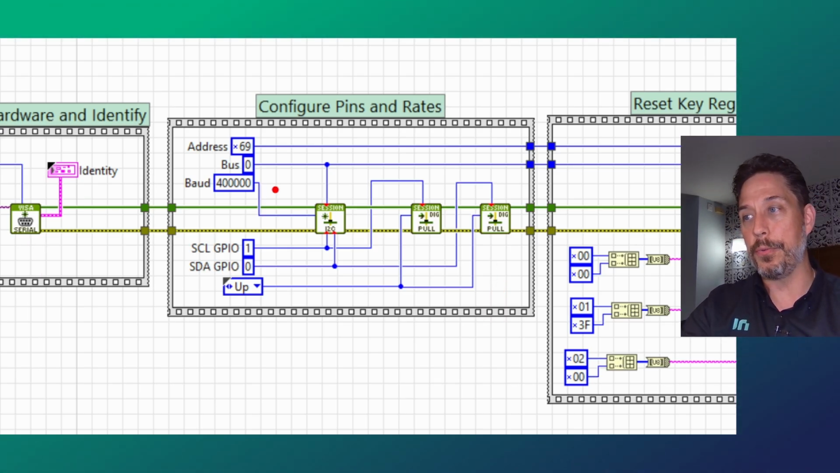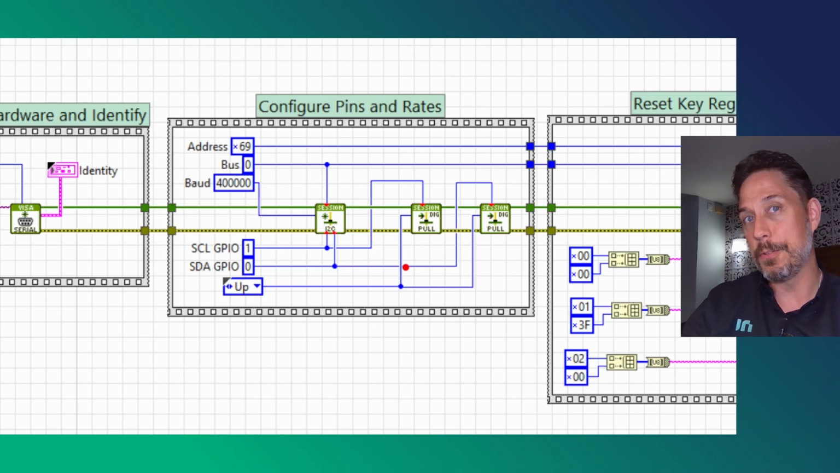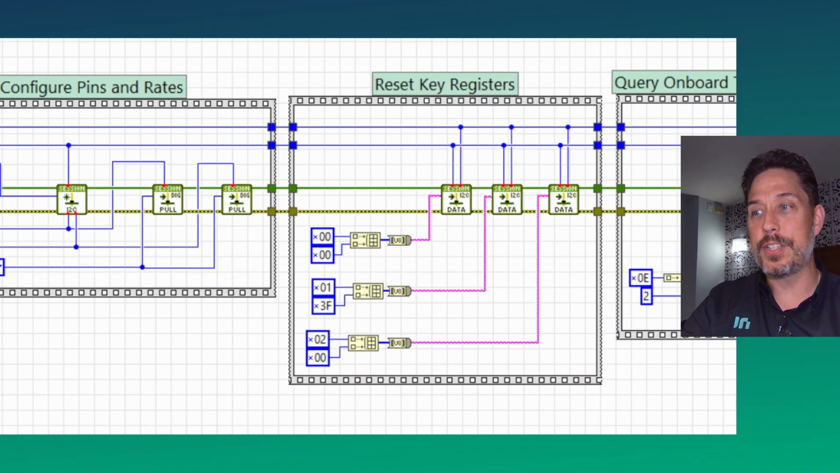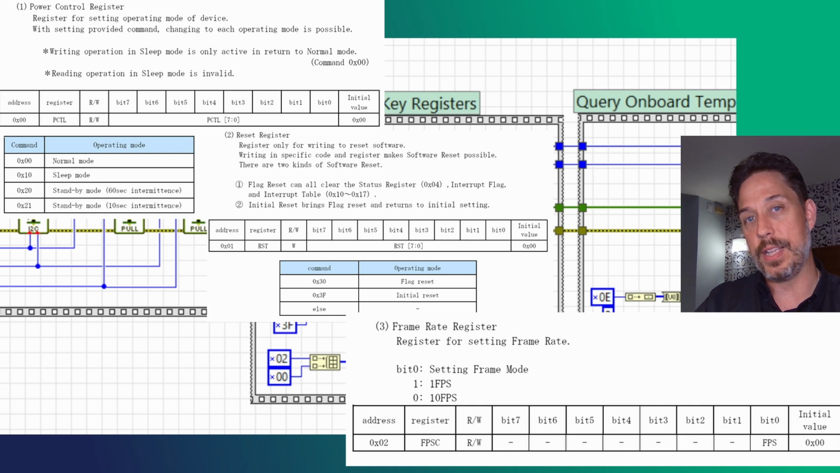We were able to set the baud rate as appropriate for the individual device. Technically speaking, we could make it go faster. And then let's see, we set the pin numbers, and that was about it. So that's nothing specific about the I2C registers. That comes next. So next up, there were some very specific key registers, basically 00, 01, and 02, those 3 registers, and then what specific values I set them to.